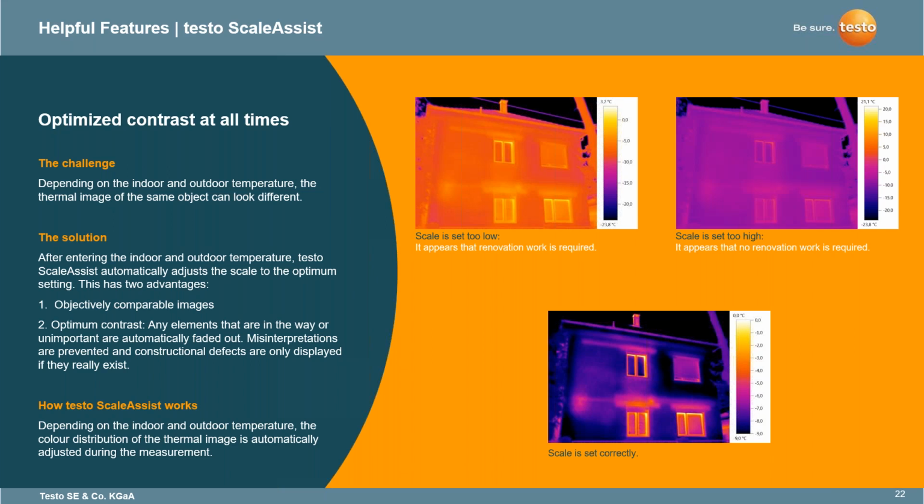So that was some of the training that I got to do, obviously going through my Level 1 and being able to use a thermal imager. That was something that was pretty neat to see, and kind of how these different tools work and how these imagers work with the different lenses and scale sets and so on and so forth.